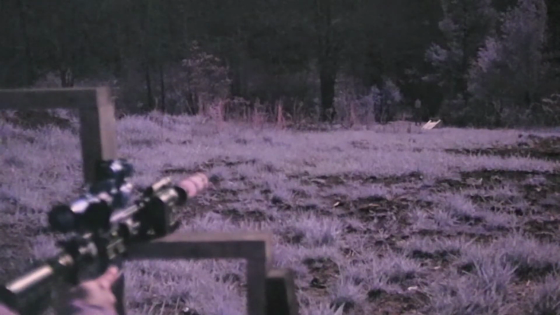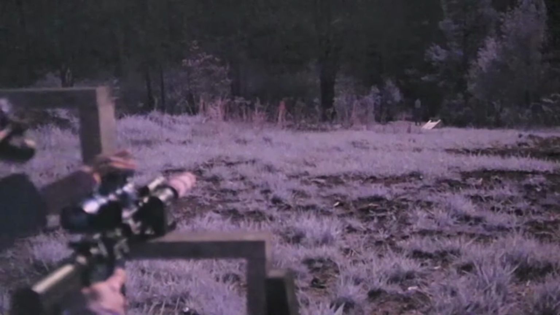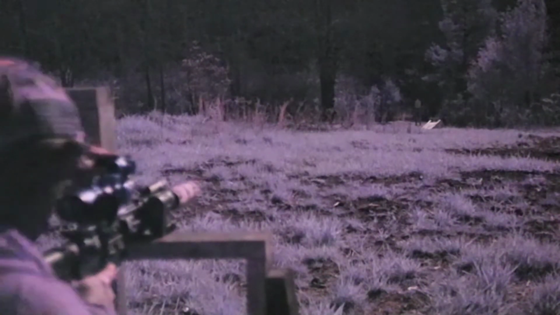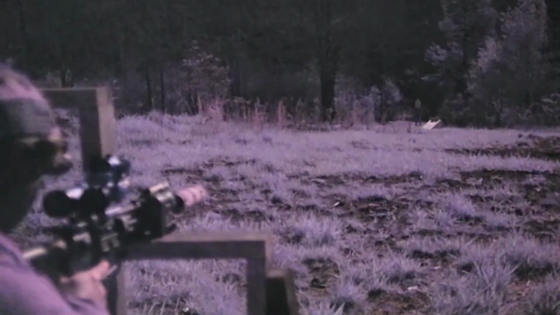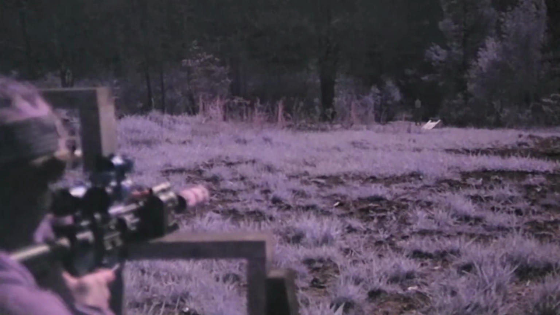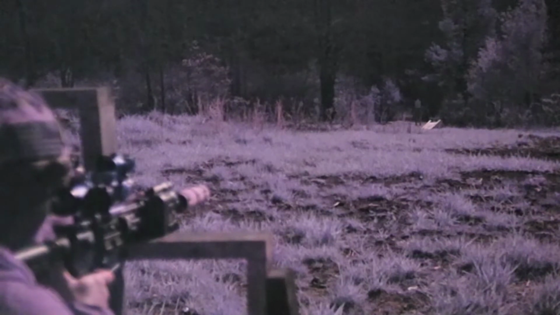Let me see. Alright, next thing I'm going to do here is just aim through my red dot up on top without using any help from an IR illuminator. I'm just going to turn down the brightness on my red dot here.